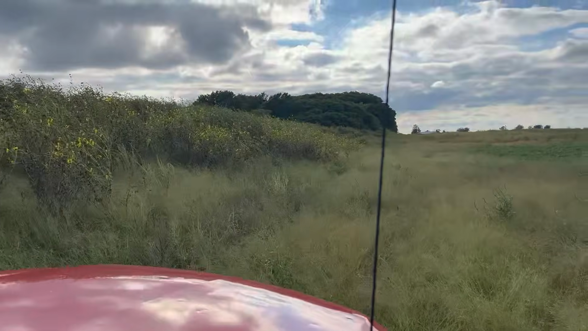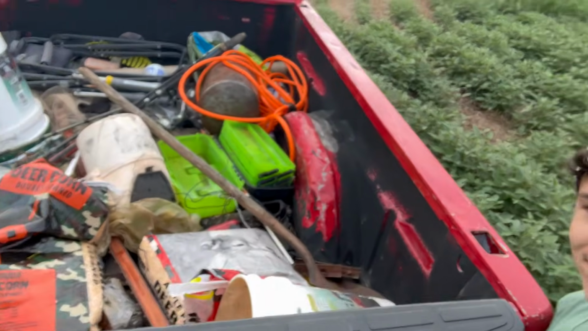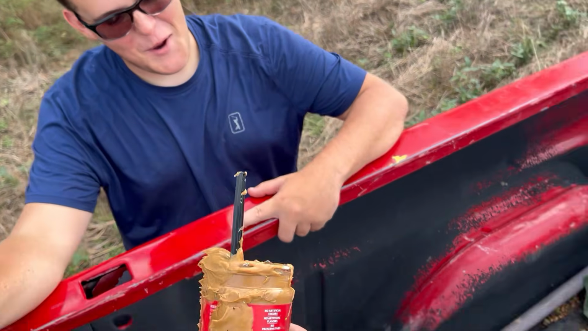Okay, we just pulled up and we got a little bit of a walk to do and we gotta carry all this corn with us. Don't mind the bed of his truck, it's kind of messy. We had a little whoopsie. Now we don't know who's gonna carry this. You got this, here you go. No, you got it. Okay, okay, we'll figure it out. None of us want to carry the peanut butter, so we're just gonna stick it in this bag of corn and pray for the best.